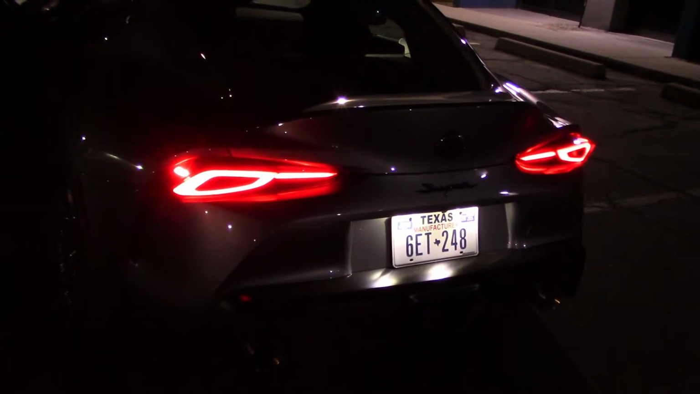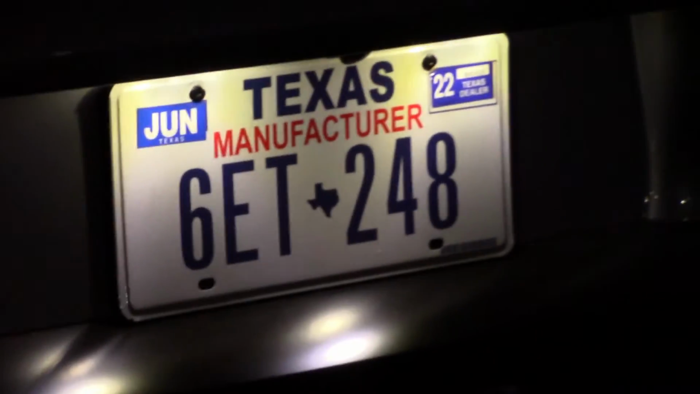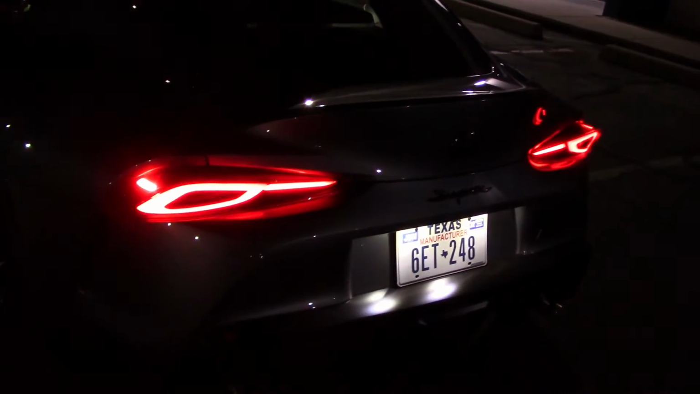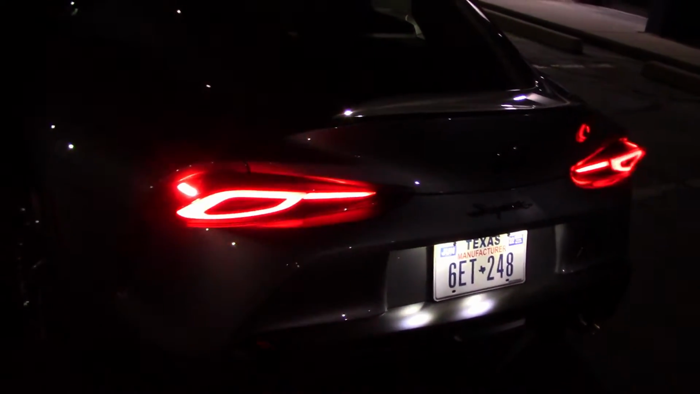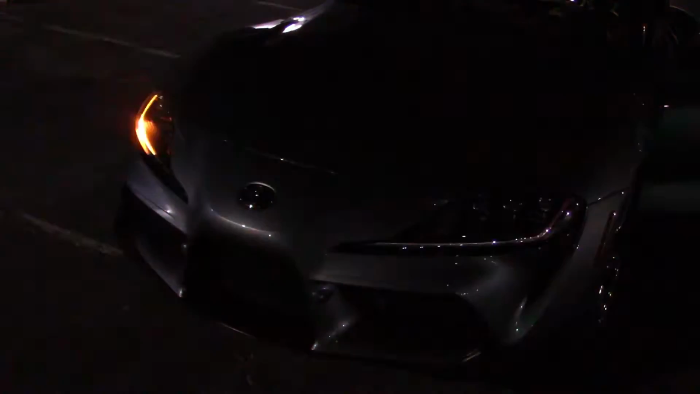Nice big taillights. And the plate certainly lights up. Emergency lights on with the taillights on. With the headlights on. And the mirrors blinking as well. Yeah, it looks a lot better with the taillights off. Far better. Definitely better on the front as well.